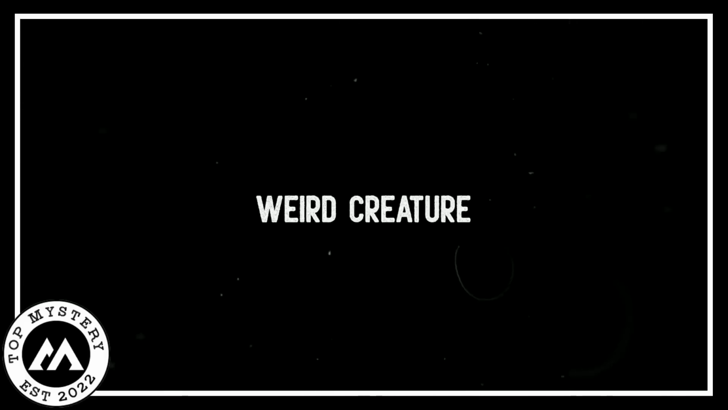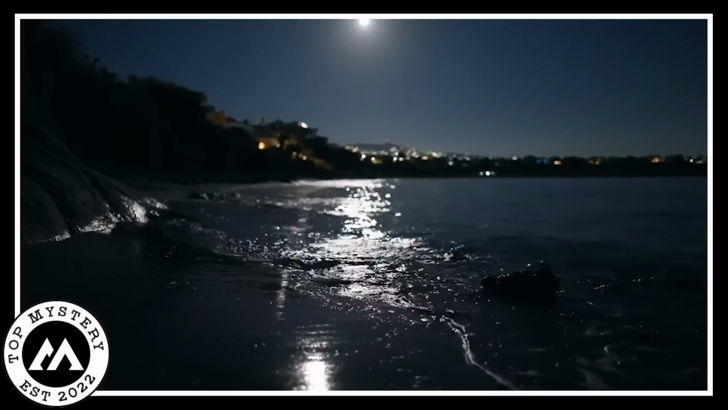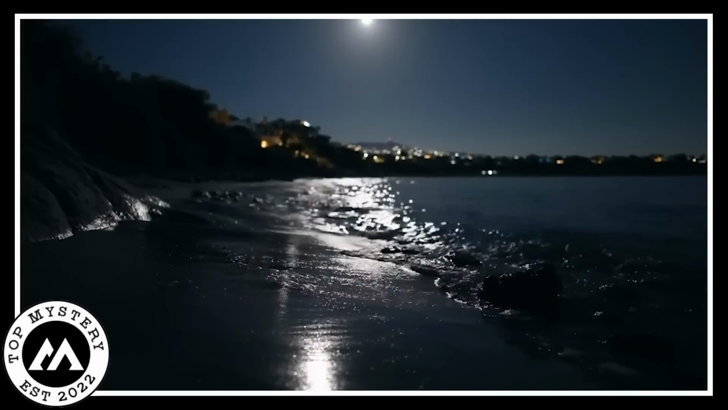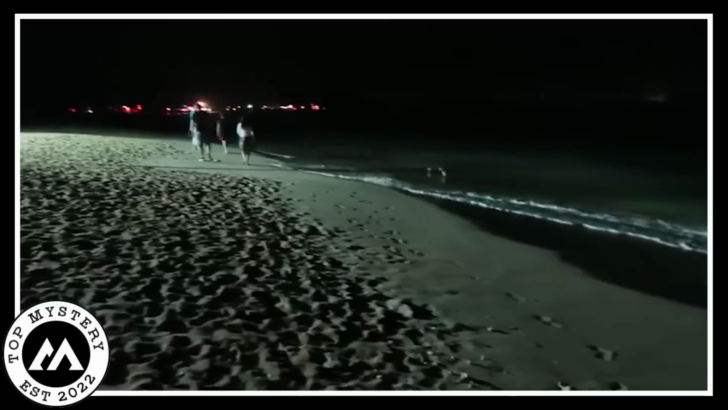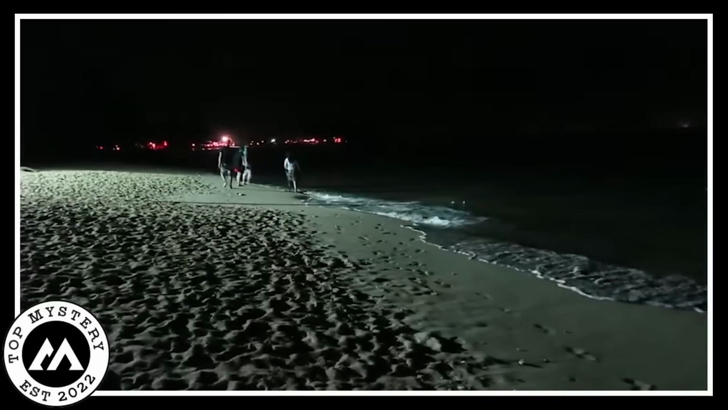Weird creature. One spooky night on a quiet beach, a camera caught something really strange. Picture this, a strange creature kind of like a banged up monkey with a white lifeless body. It was like a mystery waiting to be solved. The sand, usually calm and peaceful, turned into the stage for this weird encounter. As the camera rolled in the dark, there it was, this odd thing lying still on the beach.